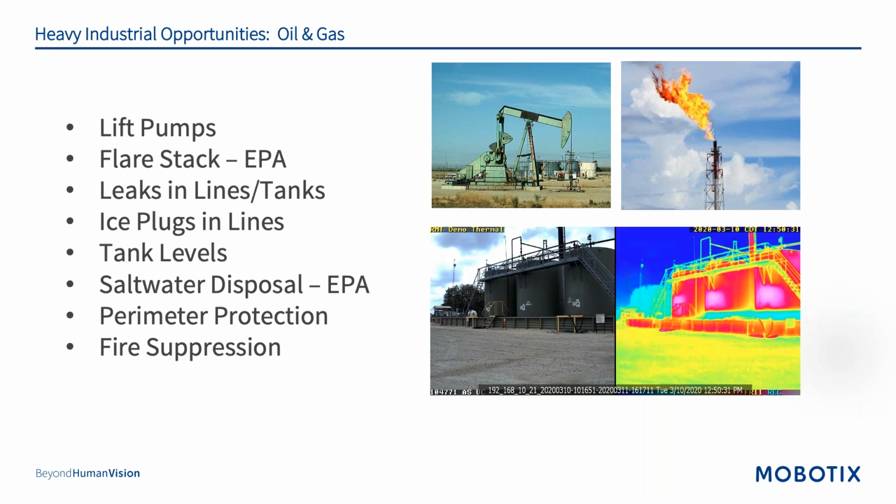There's so many opportunities in oil and gas. The key is to get out on operating sites and just ask questions. People like to share what they do, but they all have very expensive problems that, believe it or not, there's not many answers to today.